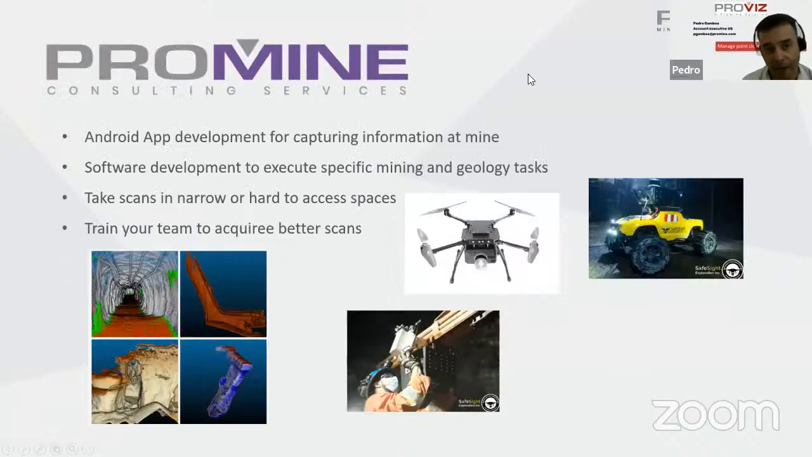Okay, and now to finish our presentation, I will also have to talk about our consultant services in ProMine. With our consultant services, we provide Android app development for any type of information that you want to capture in the mine. We also have software development for specific mining and geological tasks.